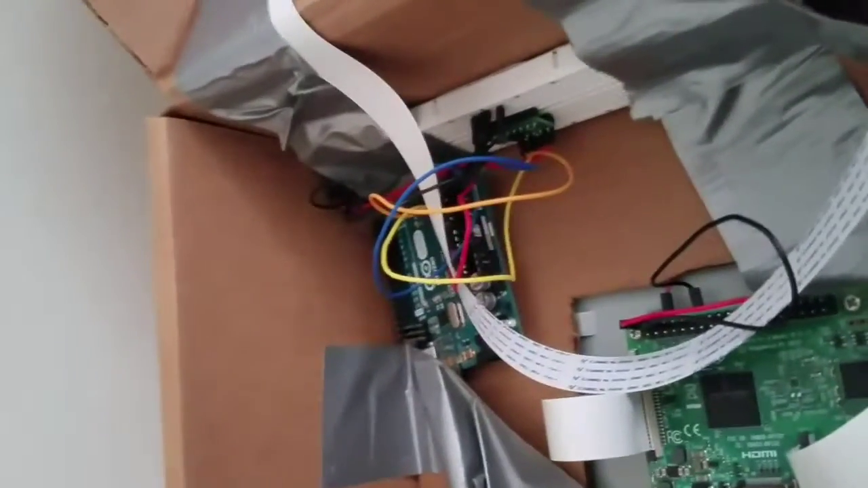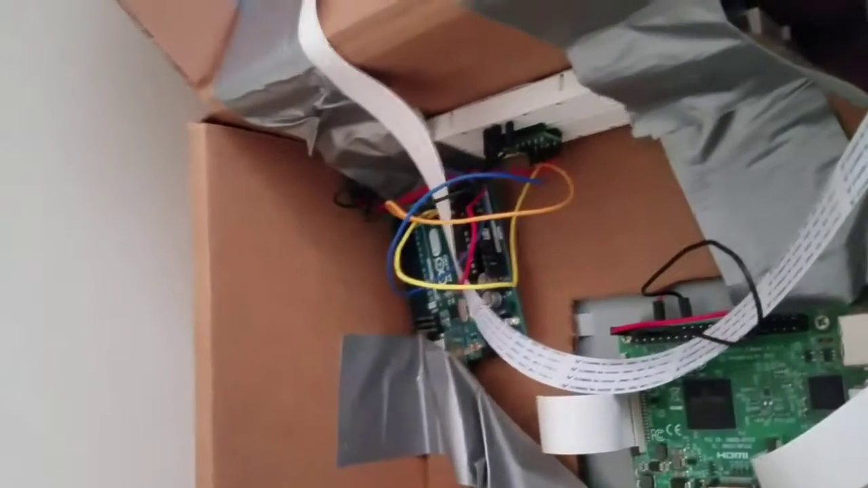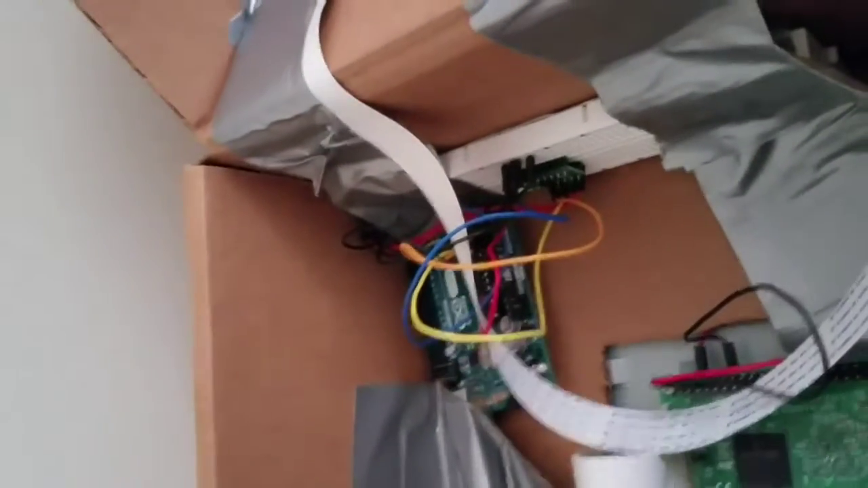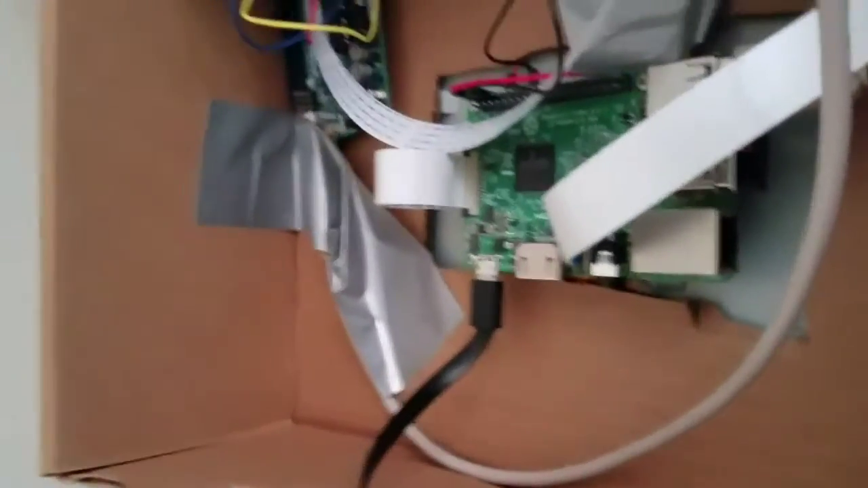And in this corner, I have an Arduino, as well as an accelerometer circuit, which measures the angle of orientation, which is useful in calculating the range that the sensor is detecting. So this is the internals. I'll show you the data collection process in the next bit.